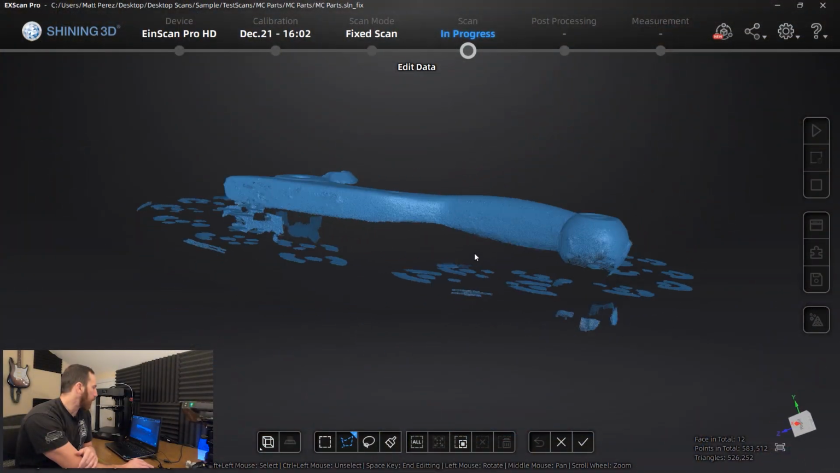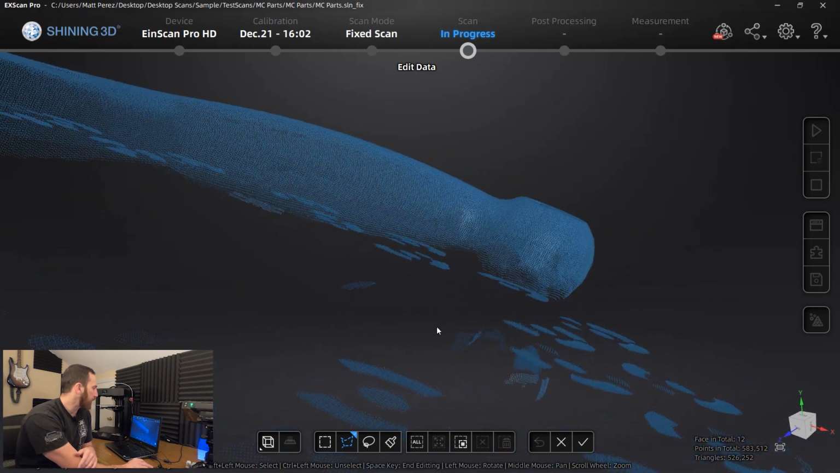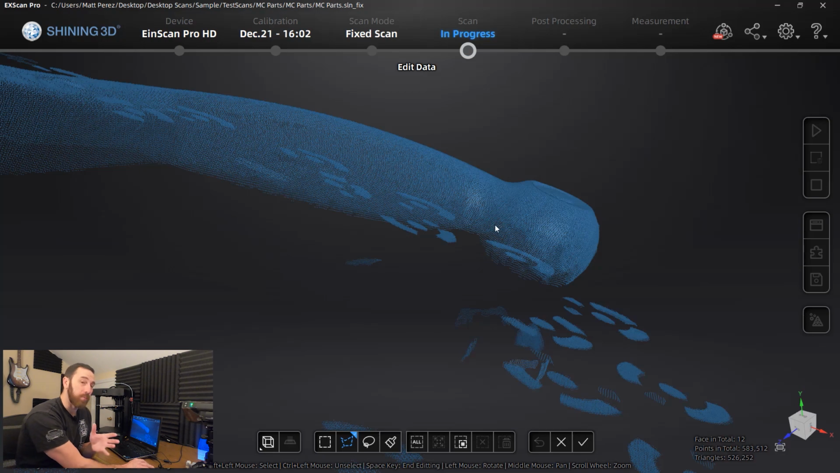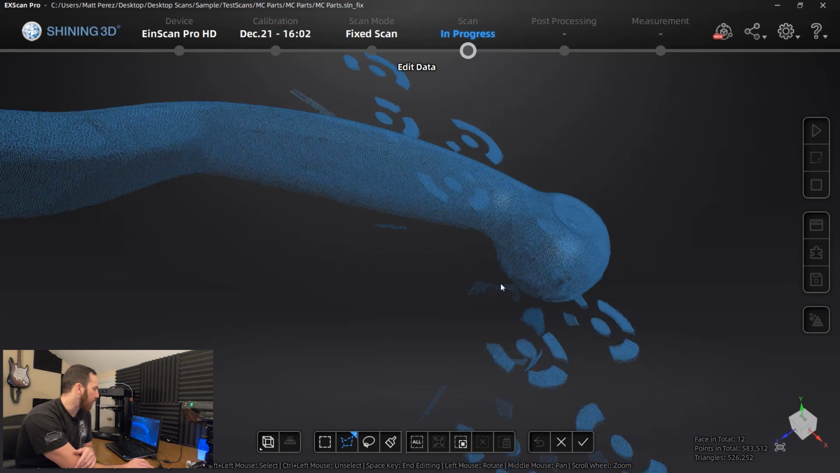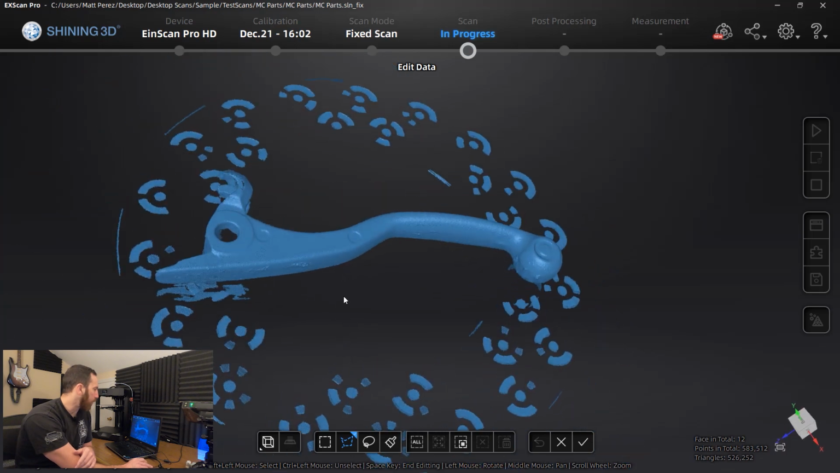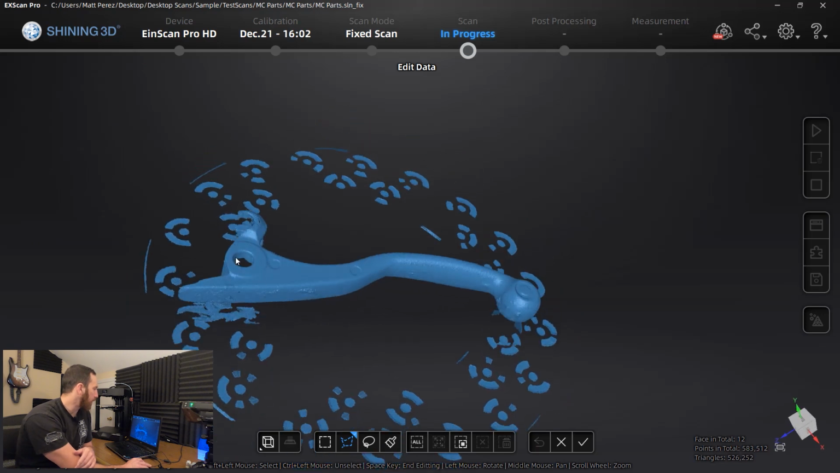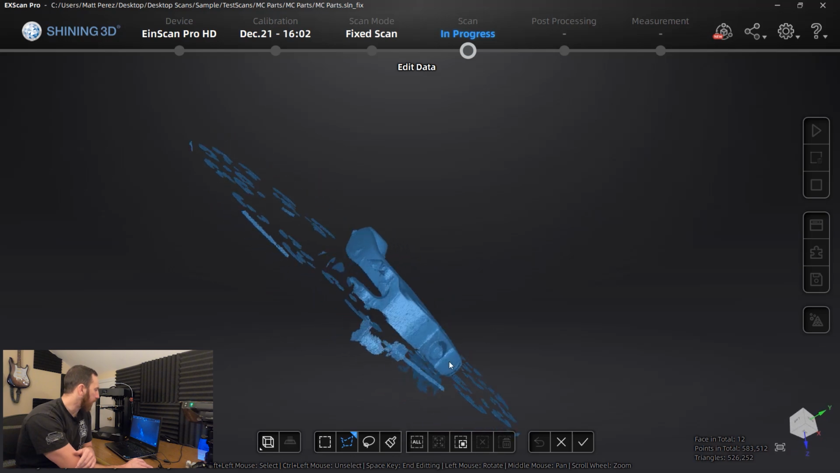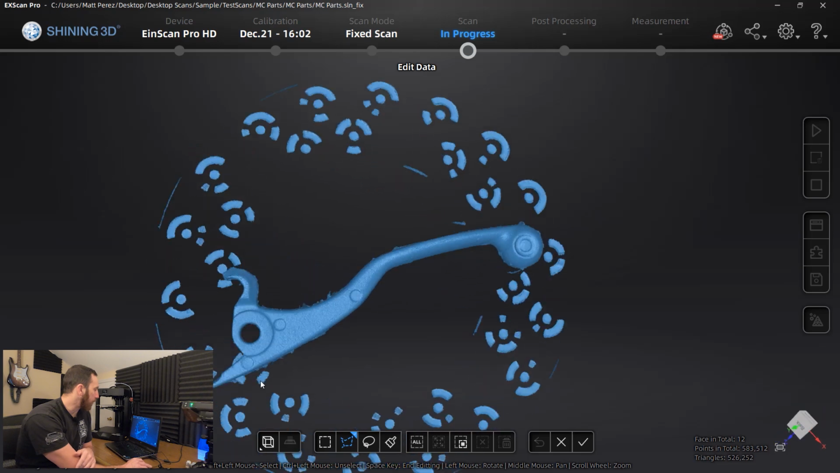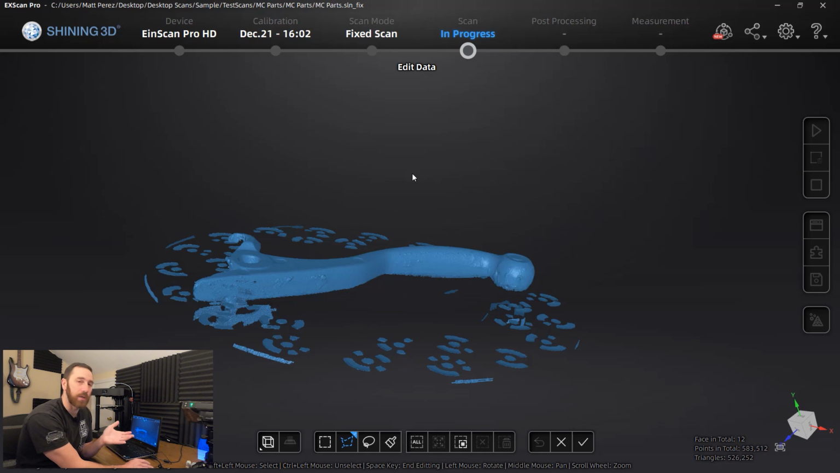Now, one thing that we will notice with this is we can kind of see areas where maybe there was more reflection are not coming in as well as the areas that were a little bit more dull. So you can see the casting marks look pretty good. Details about the pivot point, how it attaches to the master cylinder, the little recess for the spring. All of that looks really good, and this is probably enough data for me to reverse engineer a part based